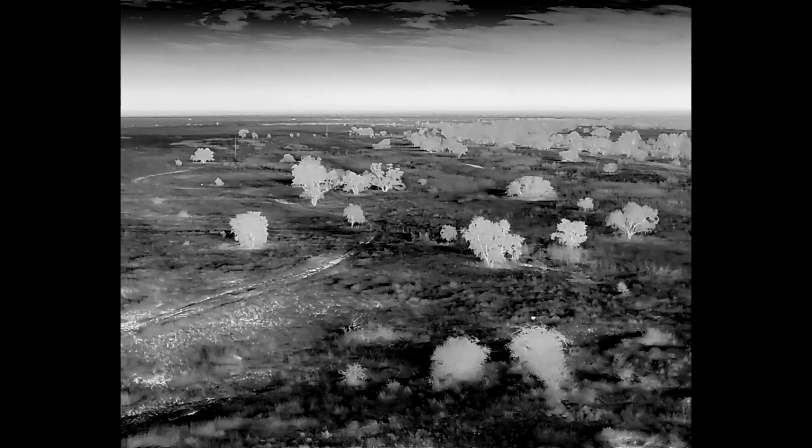We are doing something a little bit unusual. We're chasing some pigs, but we have some high-tech advantage. We have a bit of a look in the back here. I know it's dark and you probably can't see much, but we have a thermal drone up tracking a couple of pigs right now.